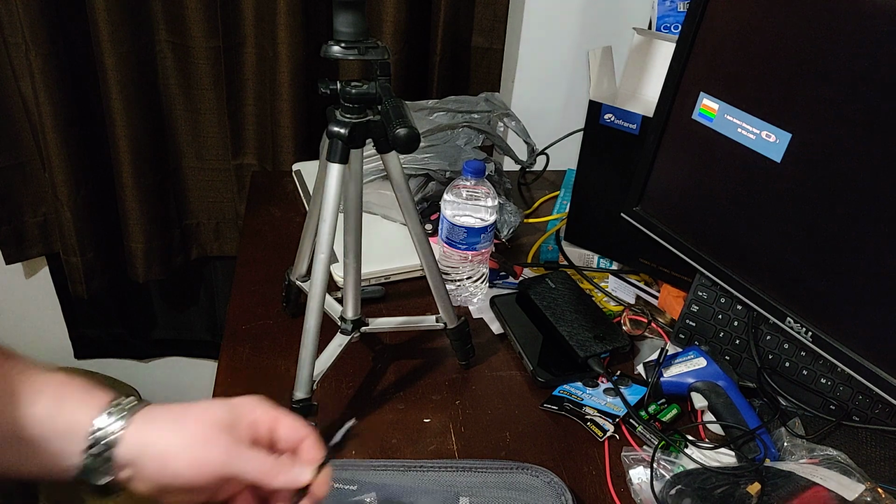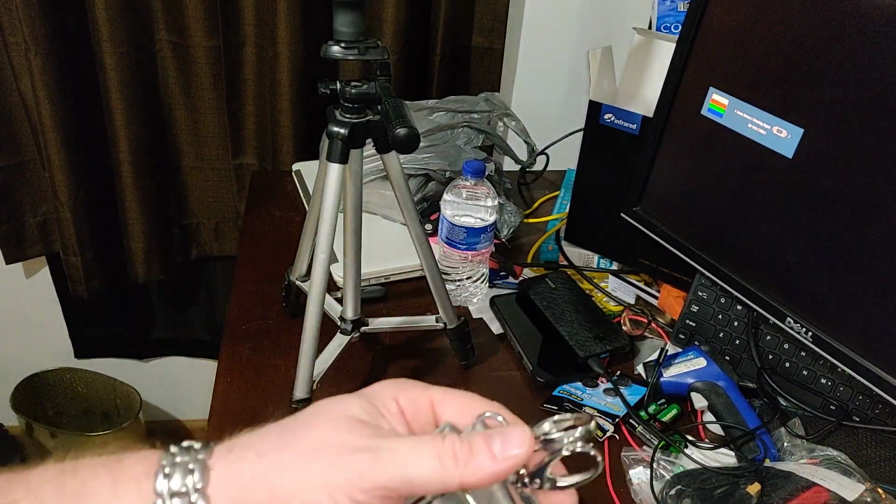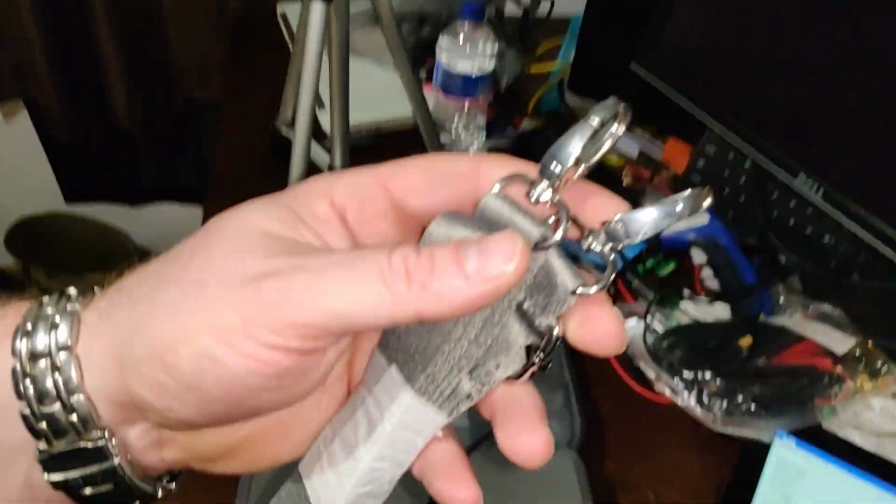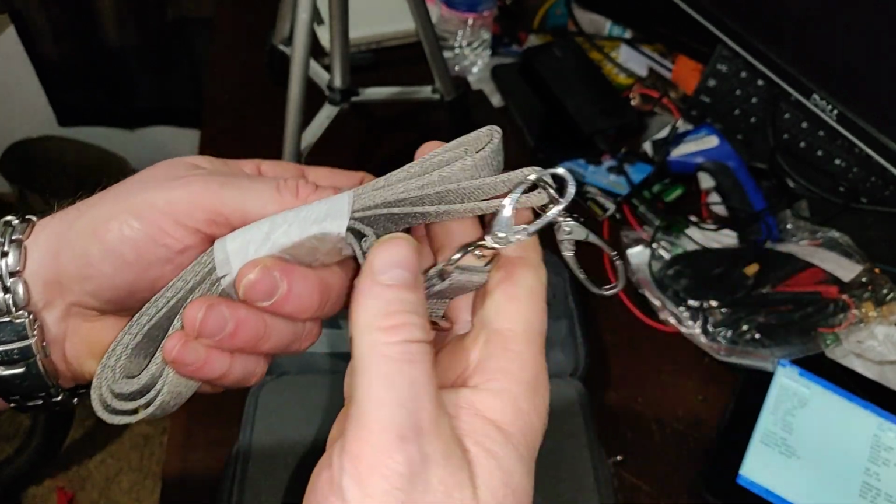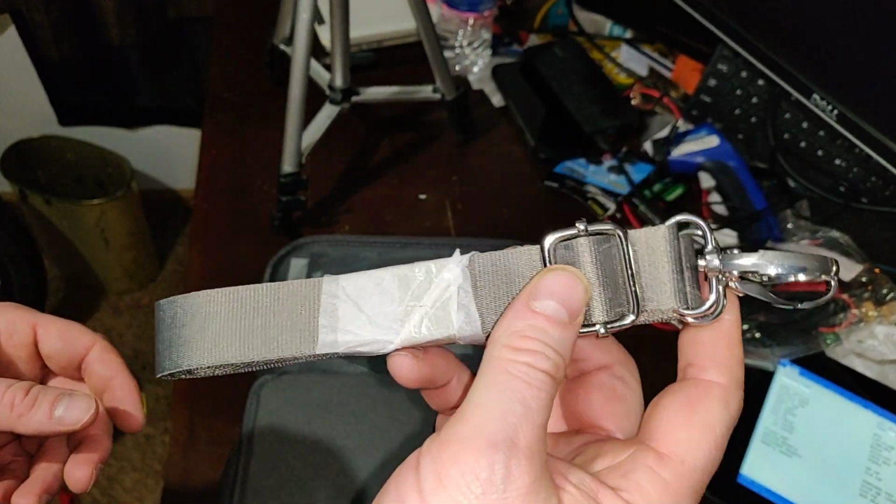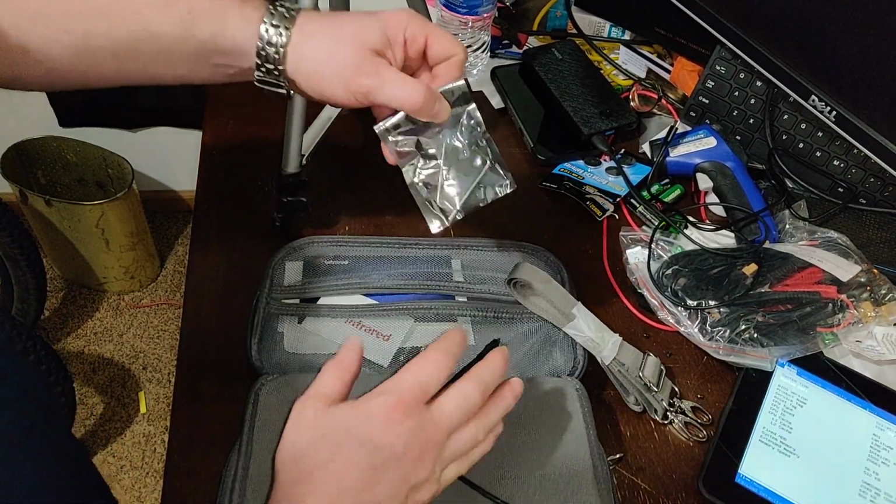So anyways, that's that. It does come with this nice strap. Probably won't use it. It could be plastic, but it's not. It's metal. At least these pieces here. They definitely could have cheaped out, but they didn't. I mean, it's not super high dollar, but it's not as cheap as I've seen. More hardware.